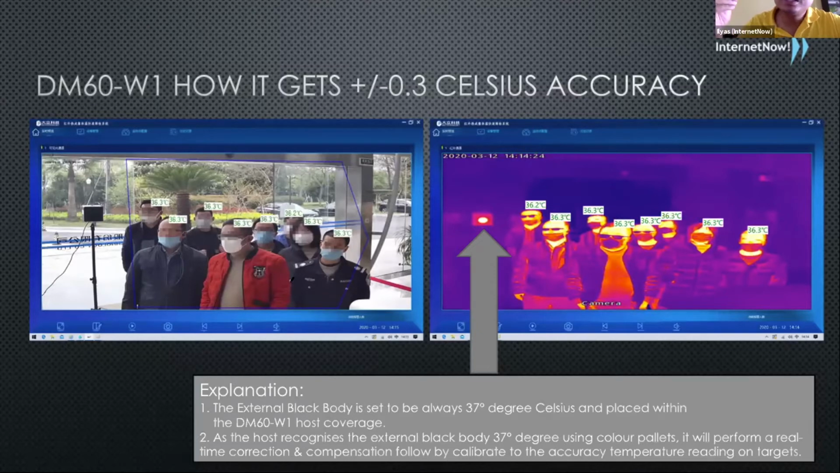The Dali cameras have a facial detection feature. Here you can see the black box. In the infrared view, you can see that the black box actually has heat in it. This black box is always set to 37 degrees, so it acts as a point of reference for the camera.